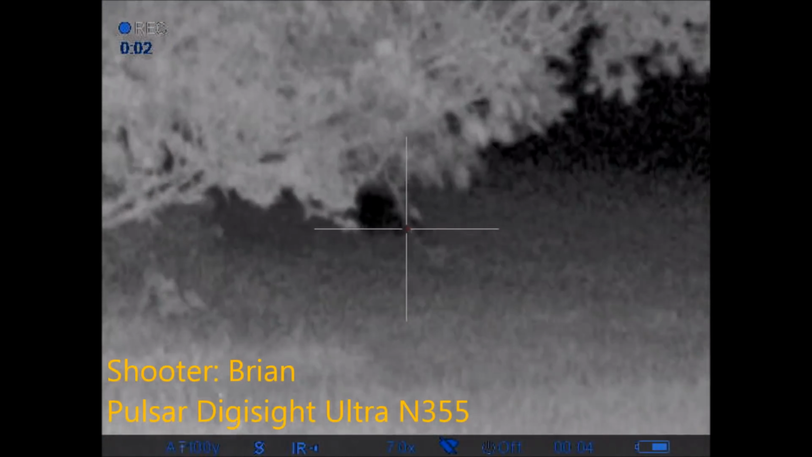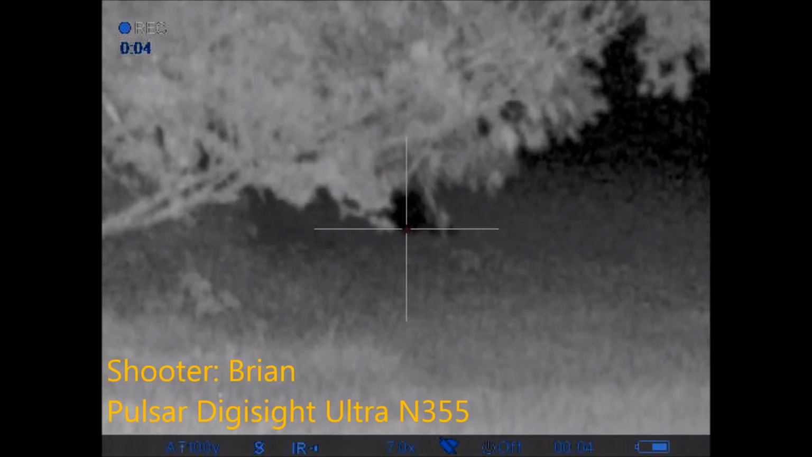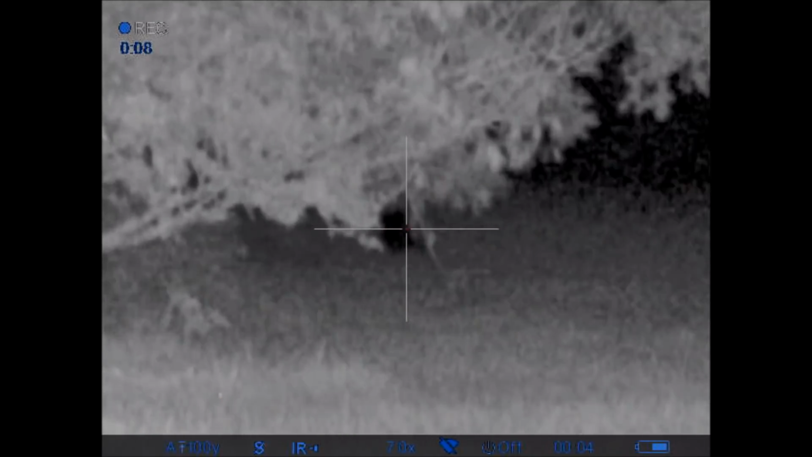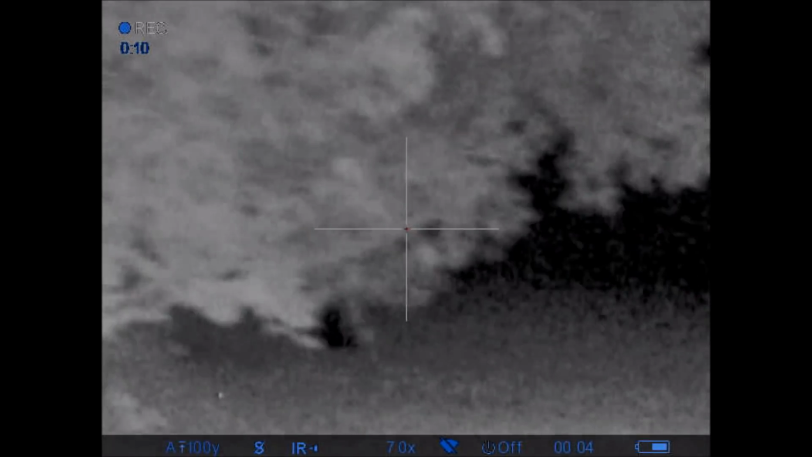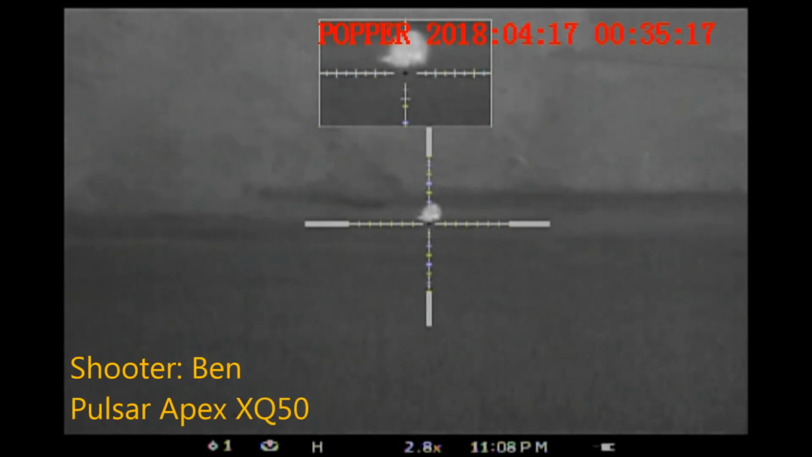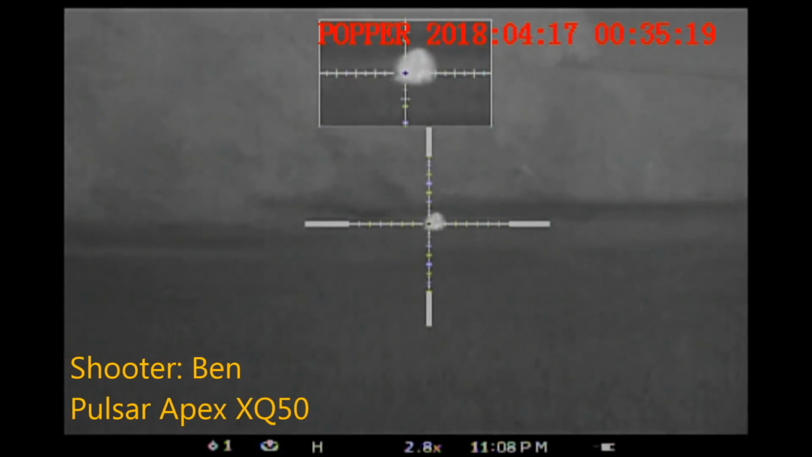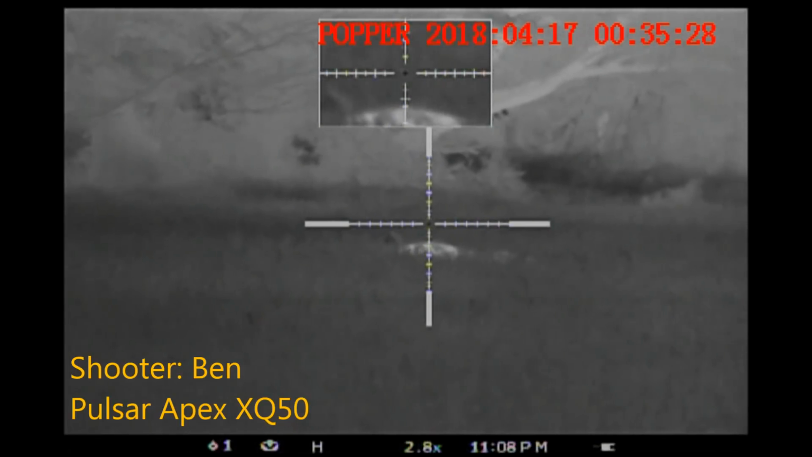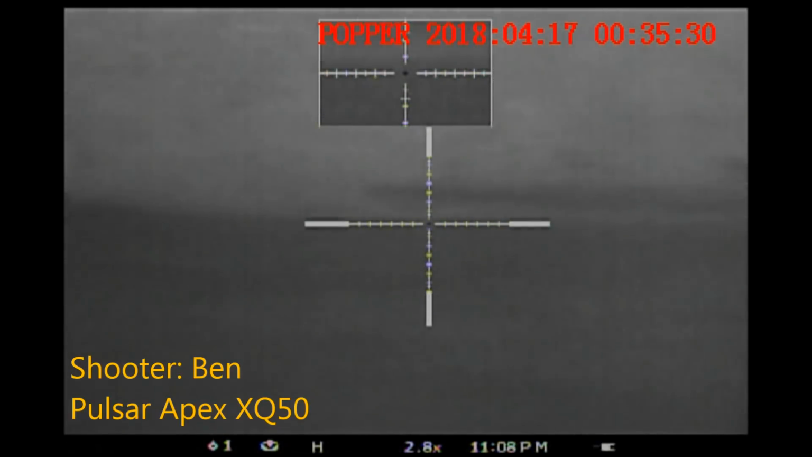Well, we went to go take pictures with the first big boar that we had shot, and we were getting close to it when I noticed this hog in the distance. So we had to move out into the field so that we could get in a position to be shooting back towards the trees. This is a view from Ben's rifle. And at this point, we're just waiting for the hog to move into a proper position. There's the hog that we were going to get our pictures with.